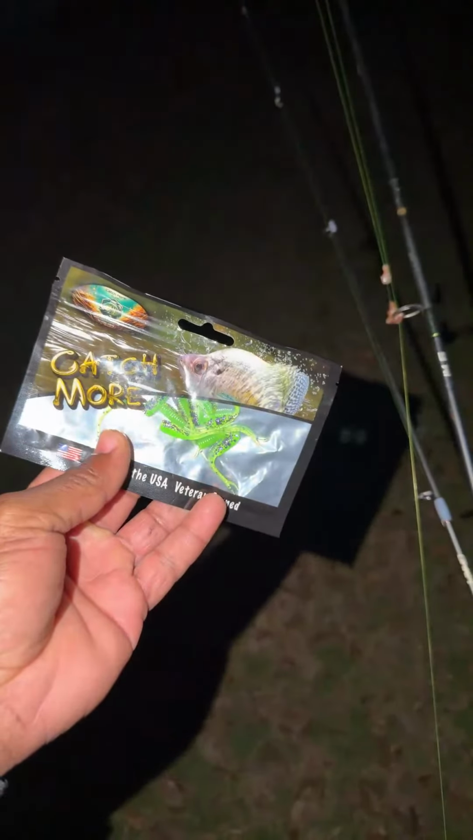No tackle bag or net. Nope. Only thing I had was a towel in my pocket, some pliers, and the worms in my pocket, and a towel. And I got those couple baits in my pocket, but I didn't even take them out. I had these baits. I didn't even use them. Kept them in my pocket.